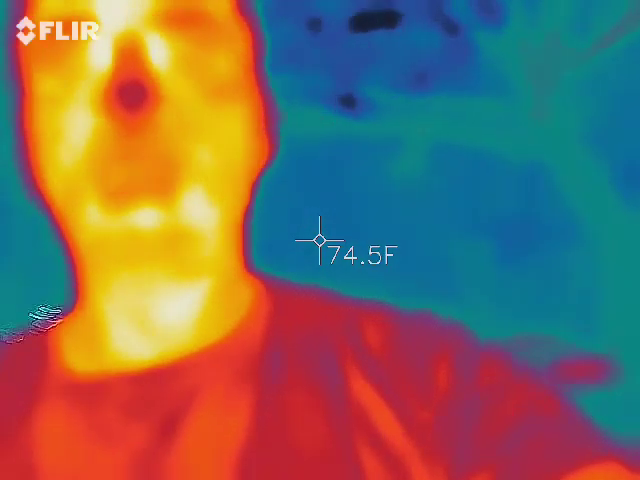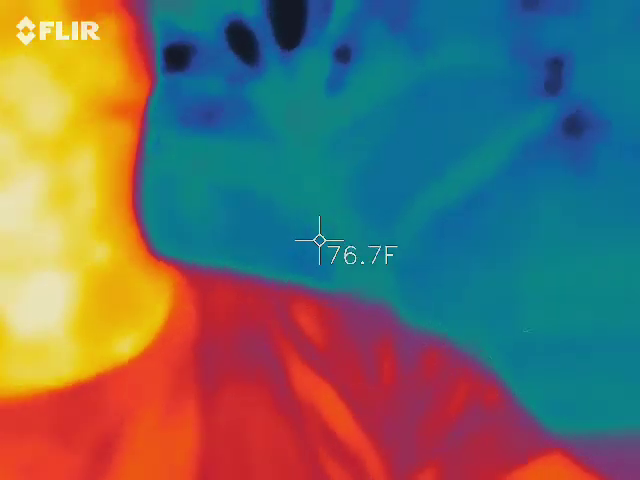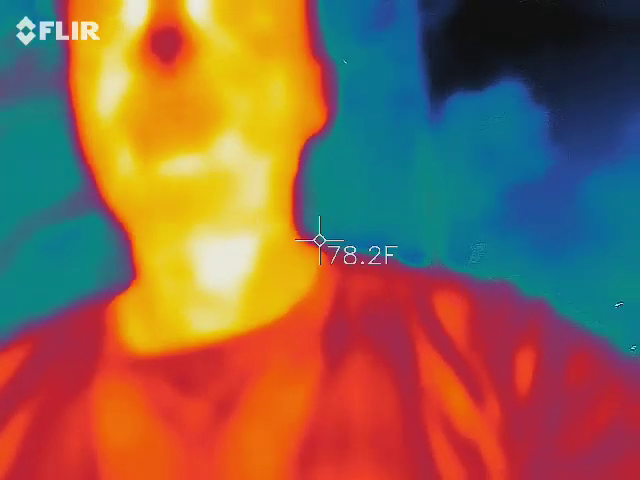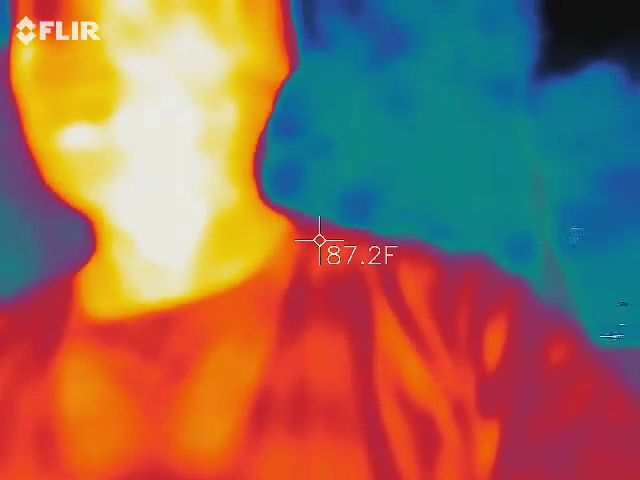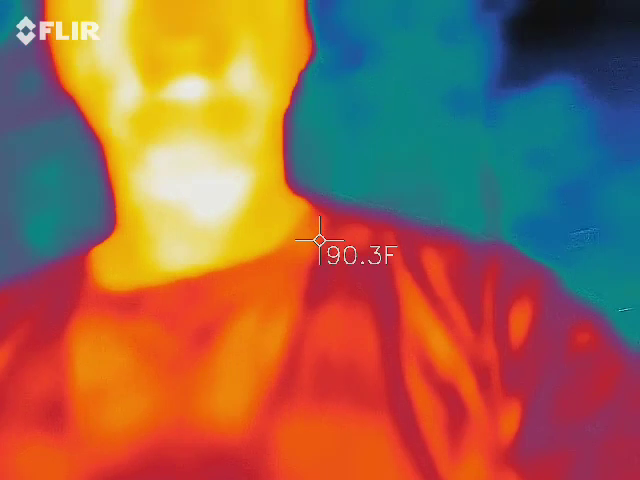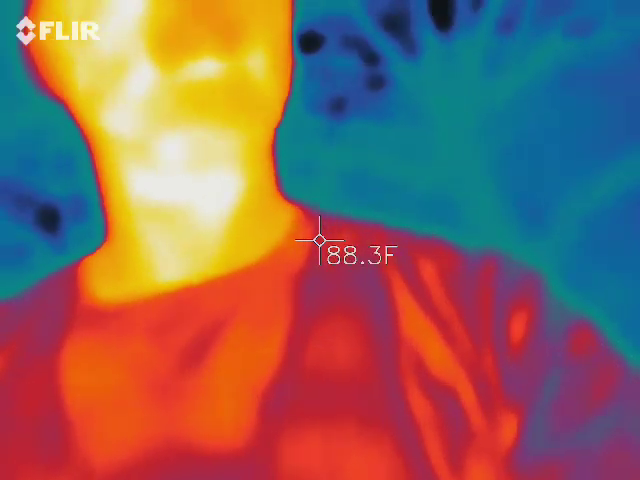I can say that joke because we're mostly females. My wife doesn't watch these videos, so everything around me should be blue and black. Okay, so those are the coldest areas in the picture at that particular time. What are we looking for here? We're looking for those blue and black spots to start moving on their own intelligently.